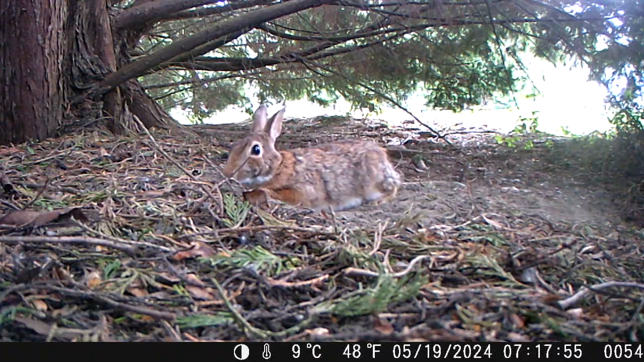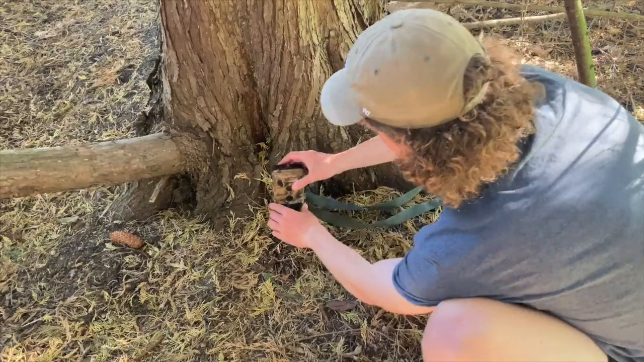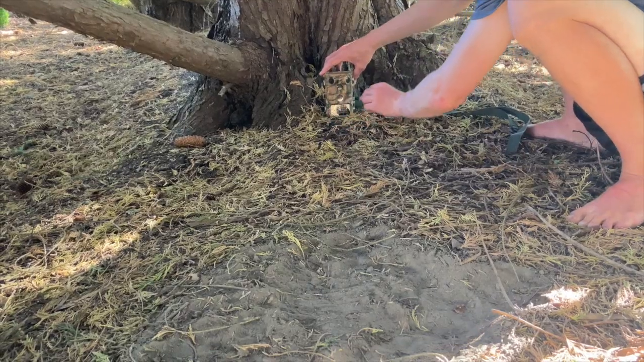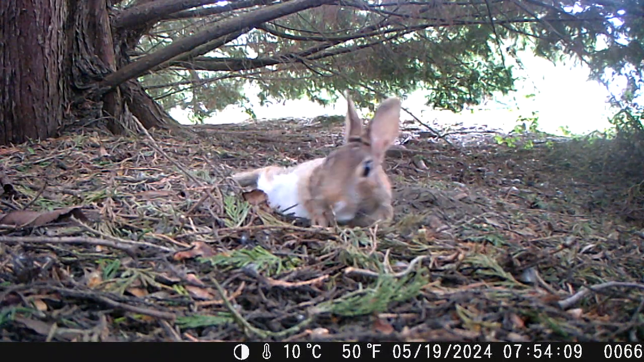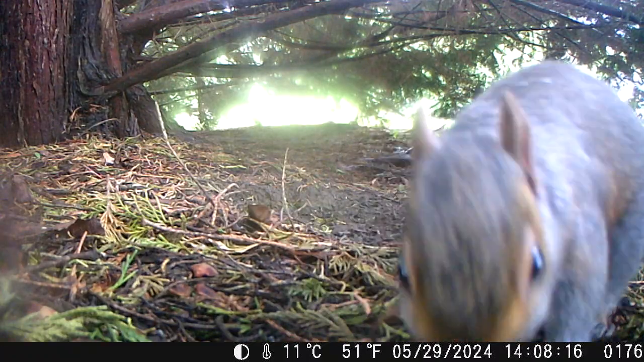I found this weird little patch of dust in my backyard and I decided to set up a trail camera. I expected to get a few videos of a rabbit dust bathing, but after 2 weeks I had over 300 close-up shots of rats, all sorts of birds, squirrels, and even insects.